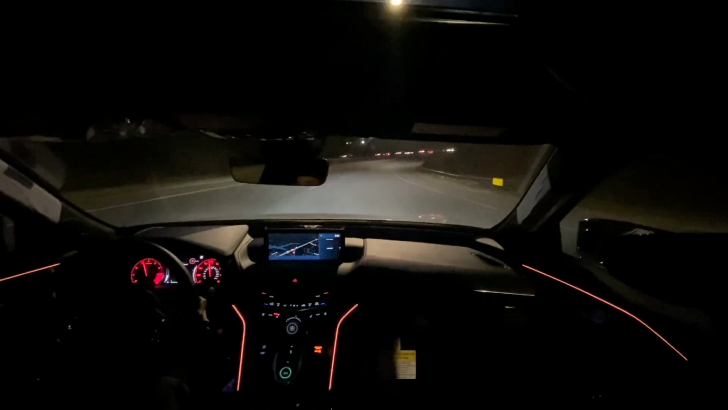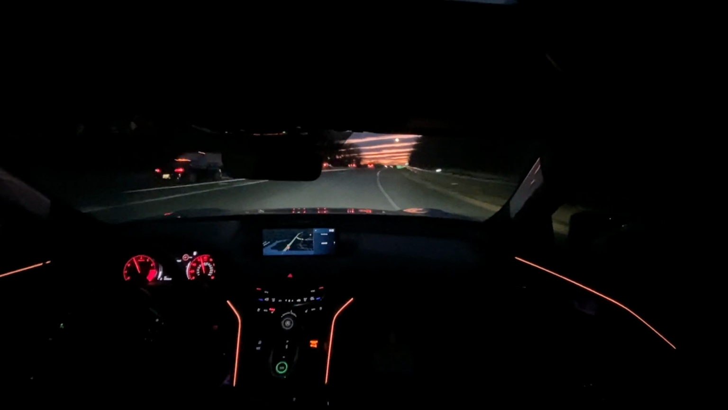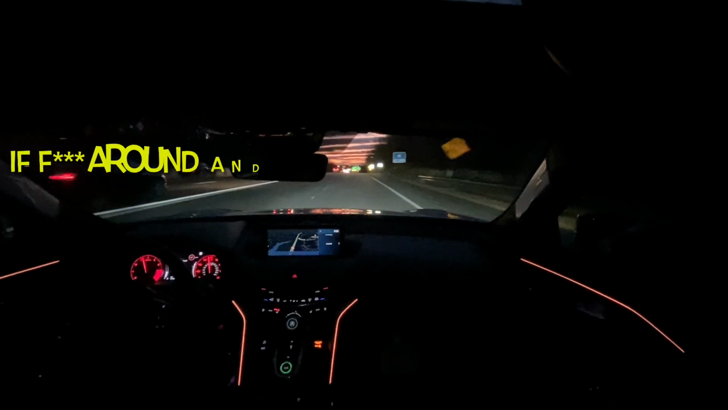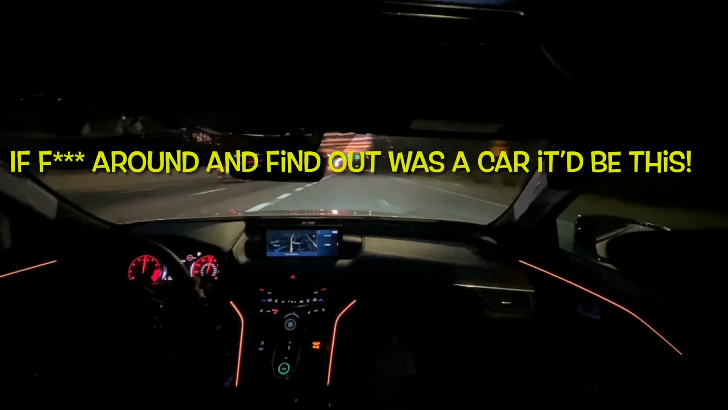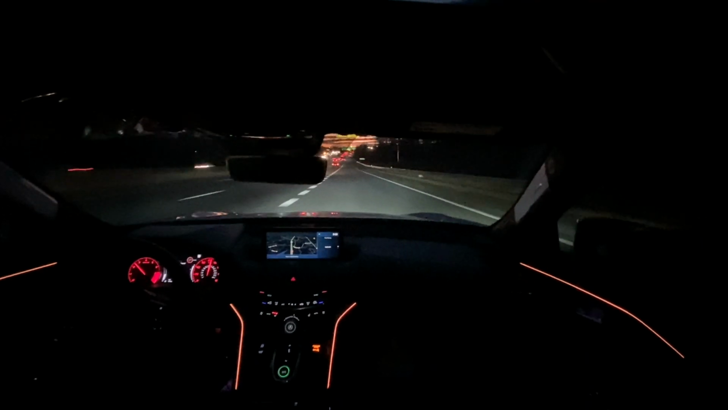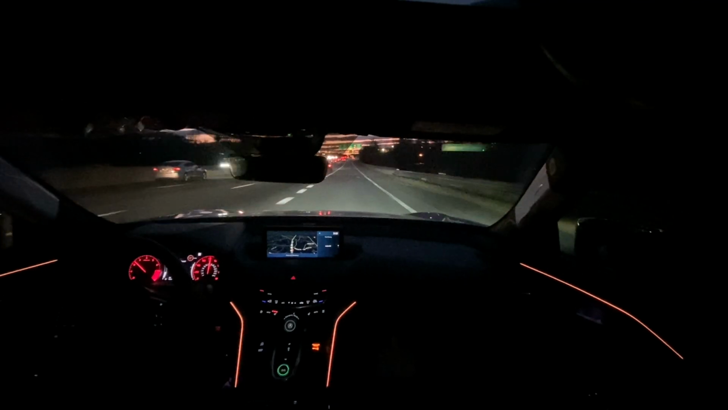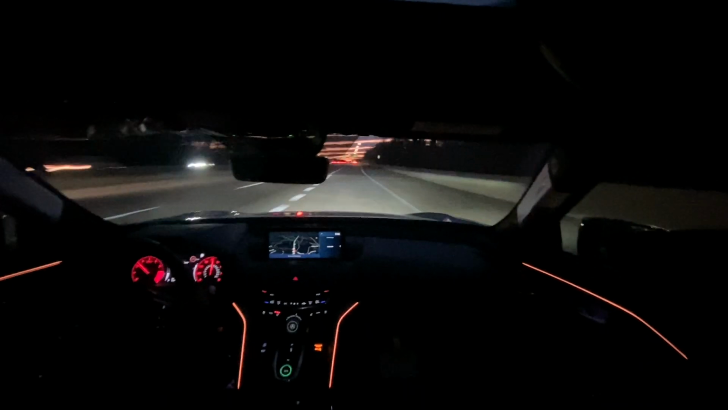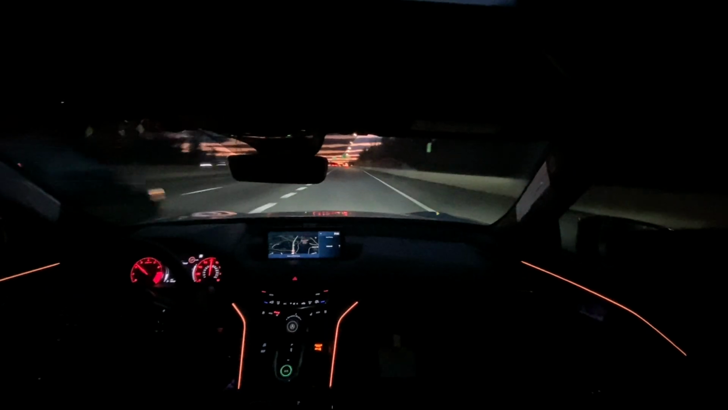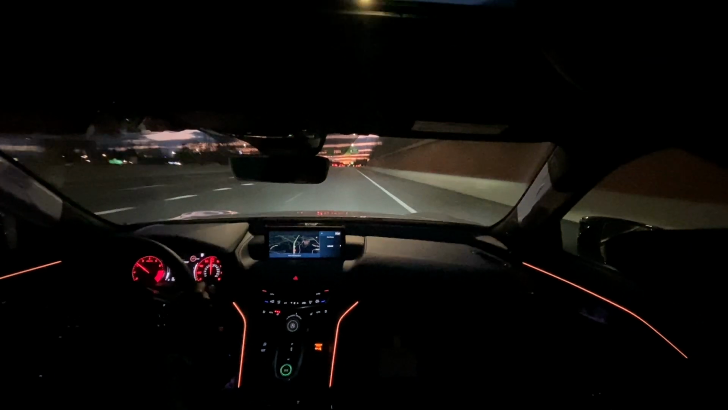This thing is outrageously quick, and effortless. And it rides and handles so well. This thing is absolutely not a slouch at all.